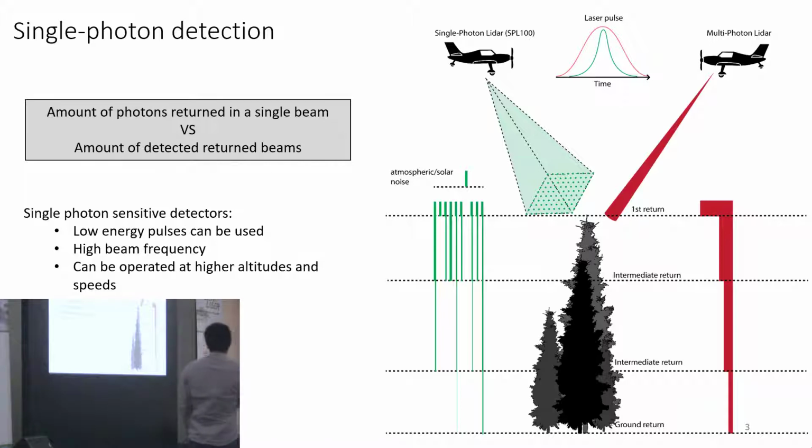So single-photon LiDAR can be operated at higher altitudes and speeds because basically the detectors don't need as many photons to record a return. And that's why we can fly higher and faster.